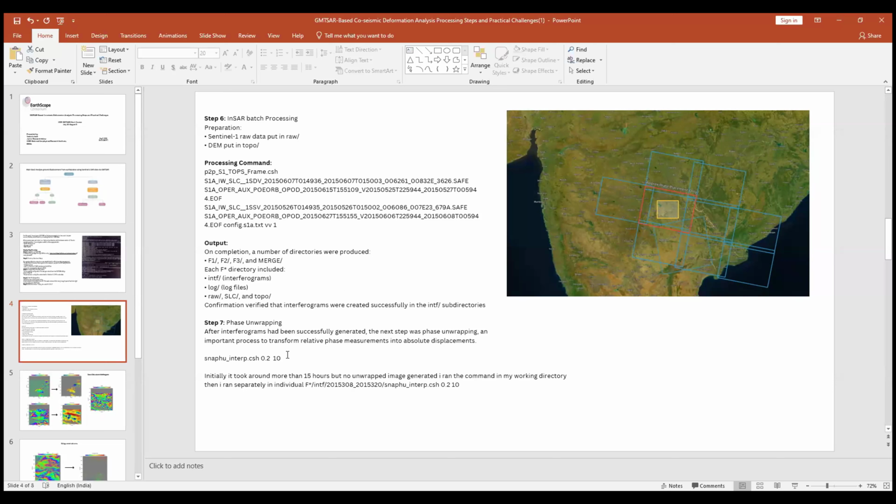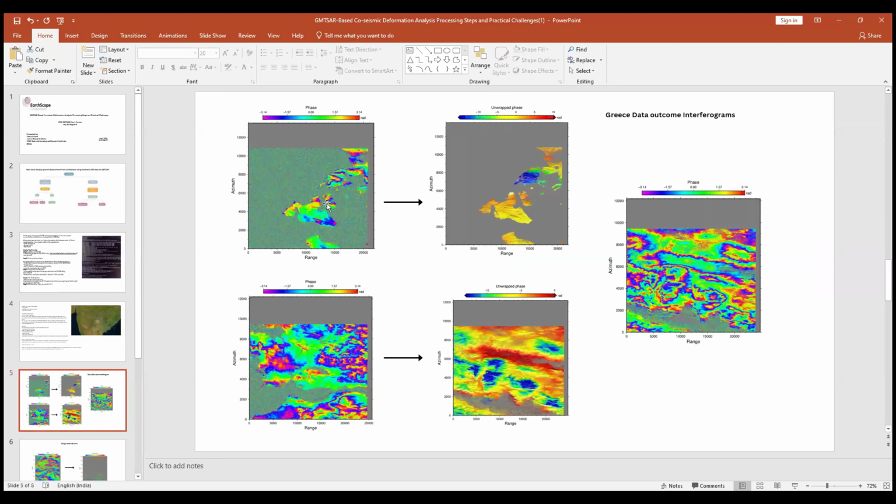First of all, I did the unwrap step in the working directory for all folders at a time, but it didn't work. After that, I used the snaphu command for each F folder, running it for each folder separately. Then those generated the interferograms. And here are the interferograms.